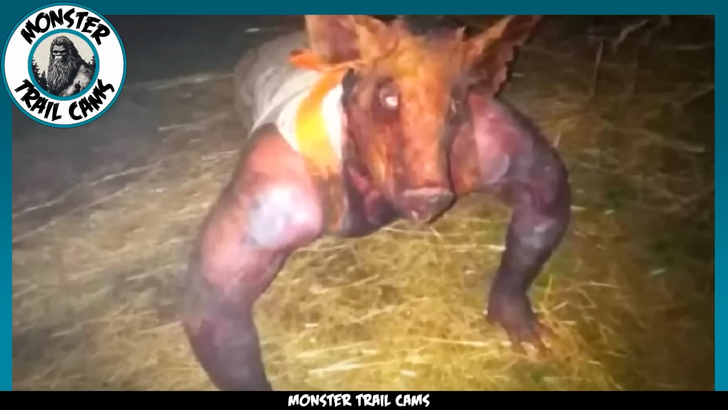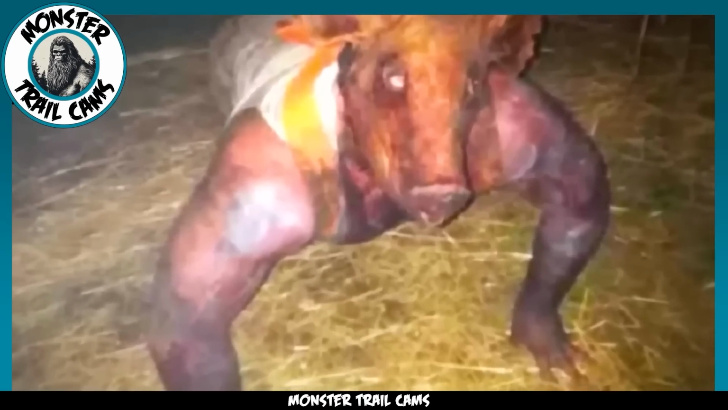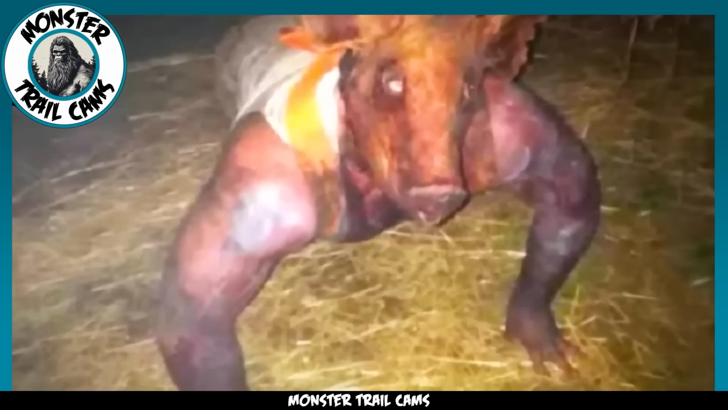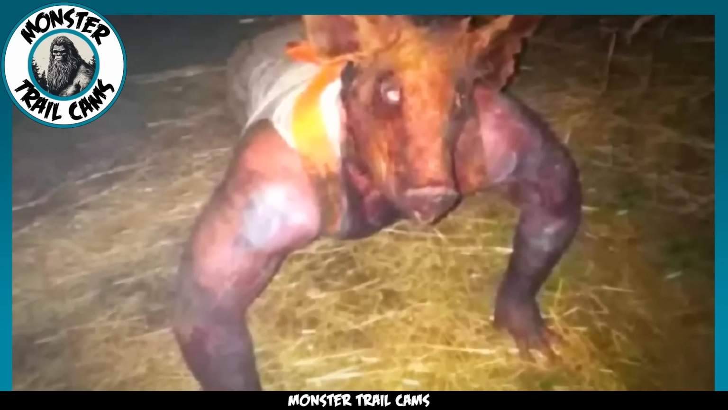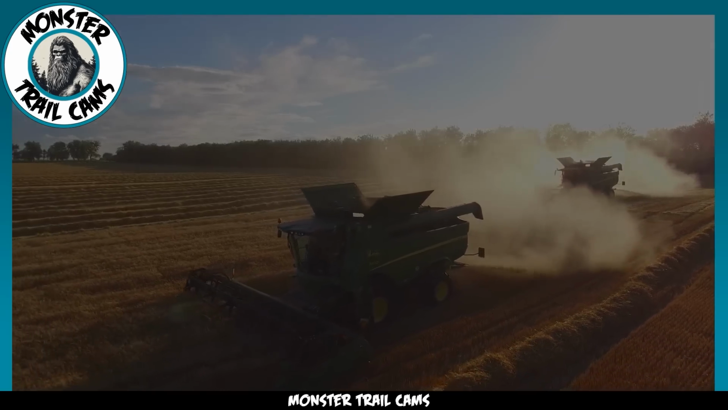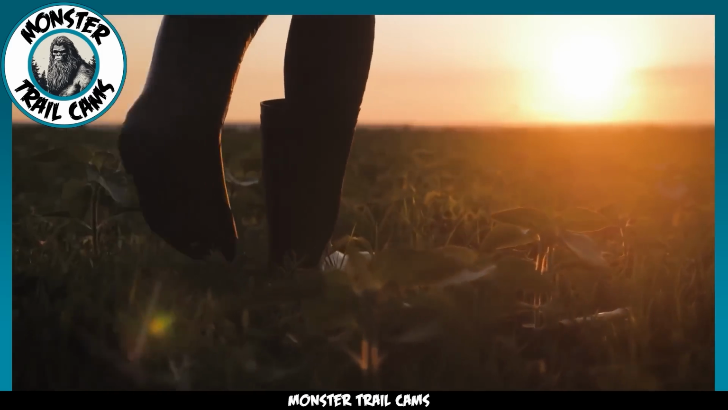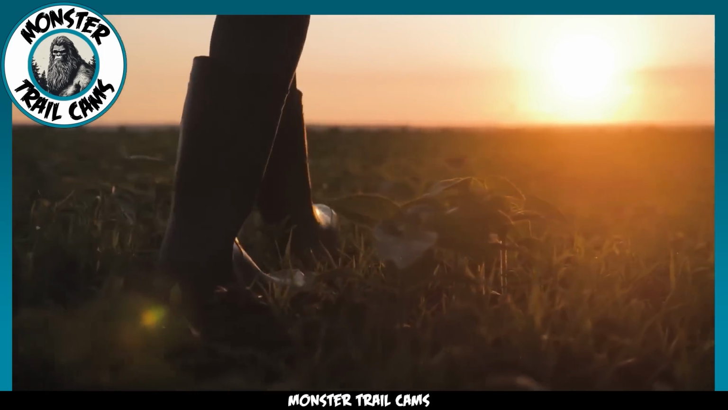The photograph that has emerged from the picturesque state of Georgia has sent ripples through the community. The image in question was captured by a diligent farmer who was determined to unveil the mysterious entity that had been stealthily raiding his grain supplies under the cloak of night. The farmer, armed with a trail camera, was not prepared for the chilling sight that would greet him.